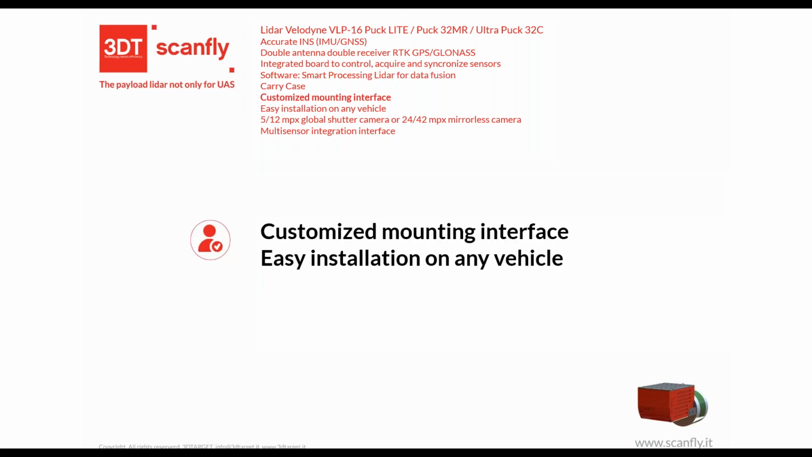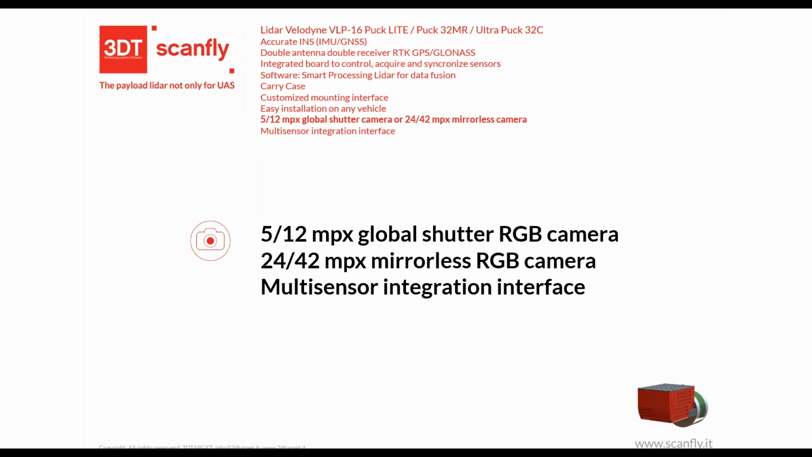So, the carry case and customized mounting interface. We provide a dedicated mounting interface for different applications, for drone, for car, for easy installation on any vehicle. We have the camera option to colorize the point cloud or to get high quality pictures for generating 3D maps with photogrammetry.